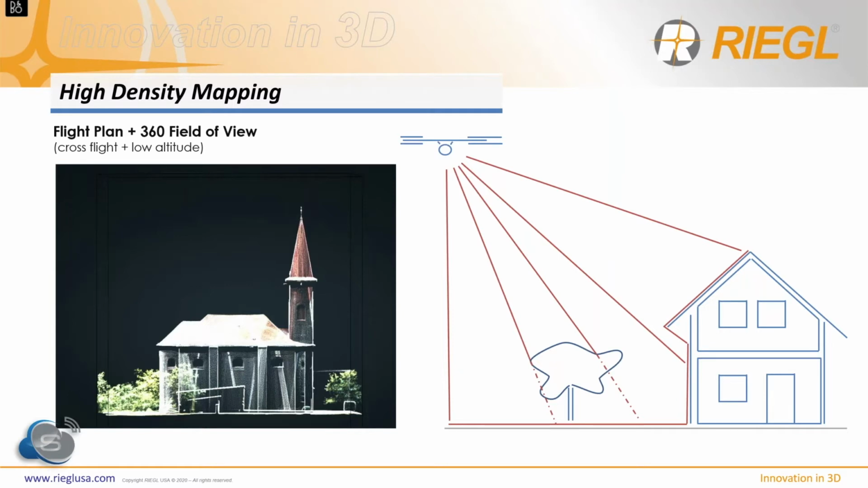What is really a game changer for us is that the RIEGL WUX-1 UAV collects data over 360 degrees. In combination with a very low flight level, we have this really great angle of incidence from the scanner to the brickworks. It is really amazing to have these great outcomes, that every building has been collected in its floor plan.